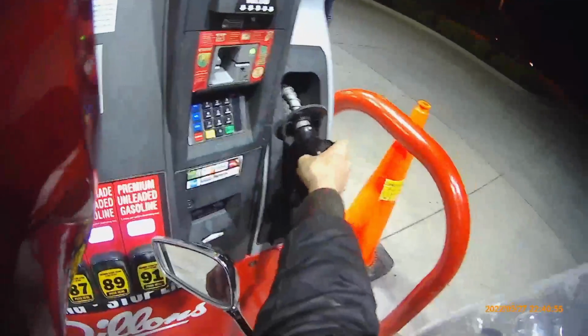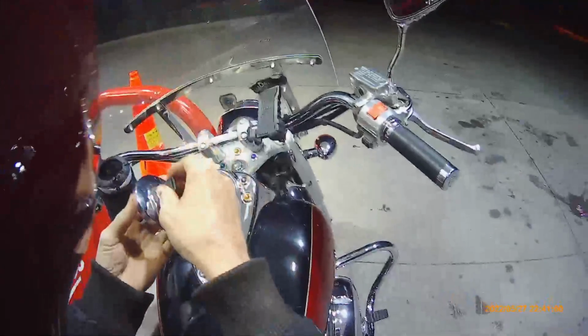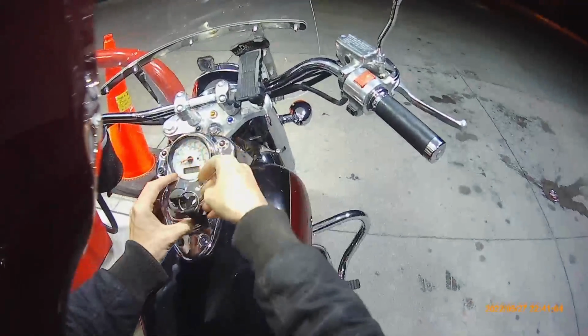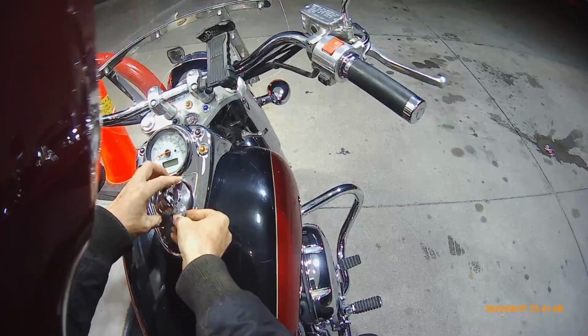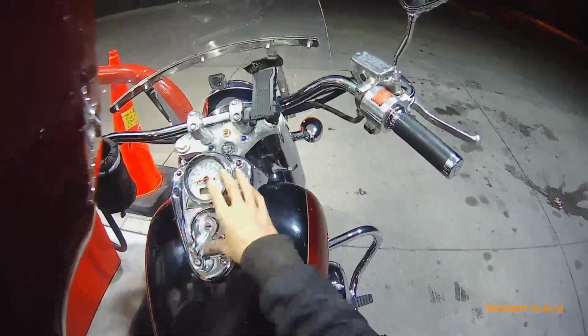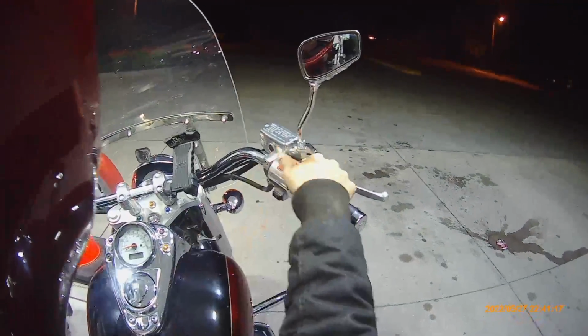But it's a safety mechanism that, even though you're not supposed to leave your tank unattended while pumping, if you do, it's designed to prevent overflow. Pretty neat little design, actually.